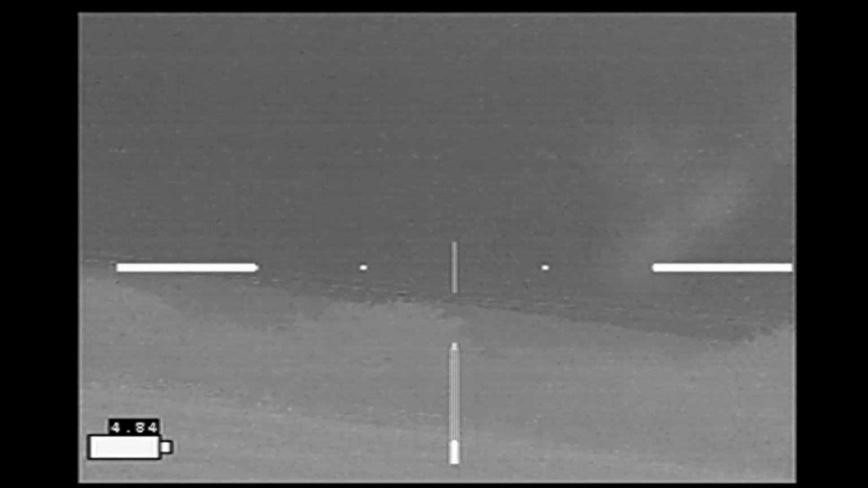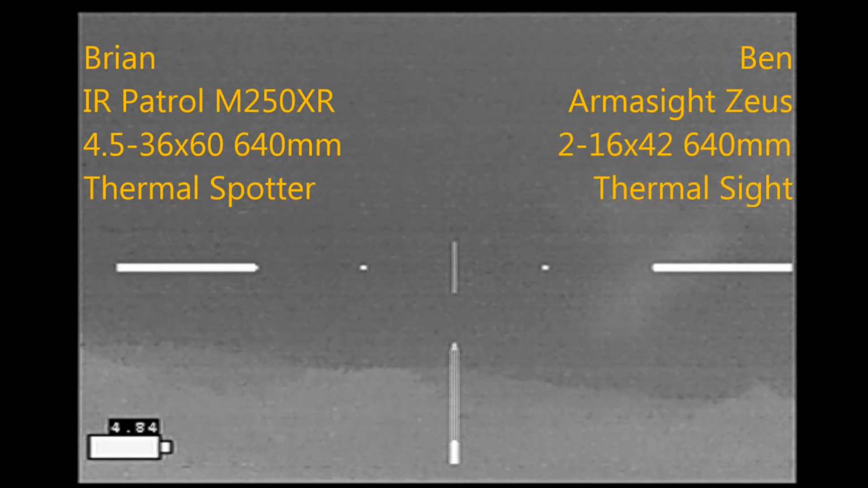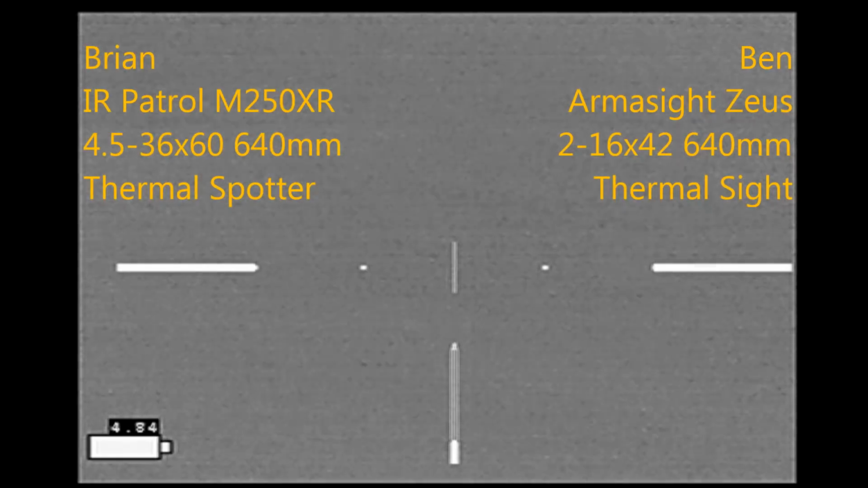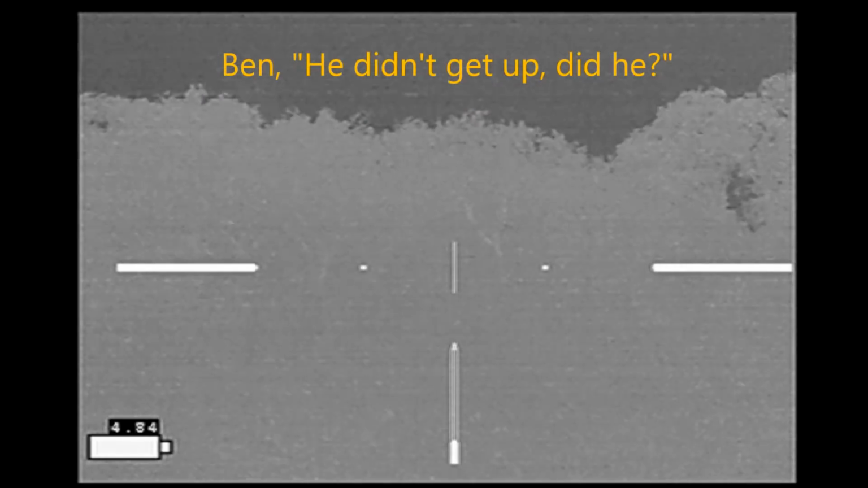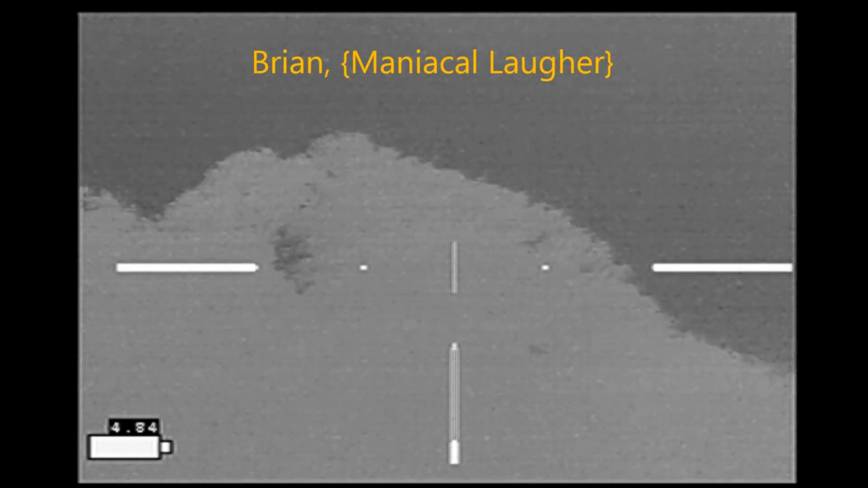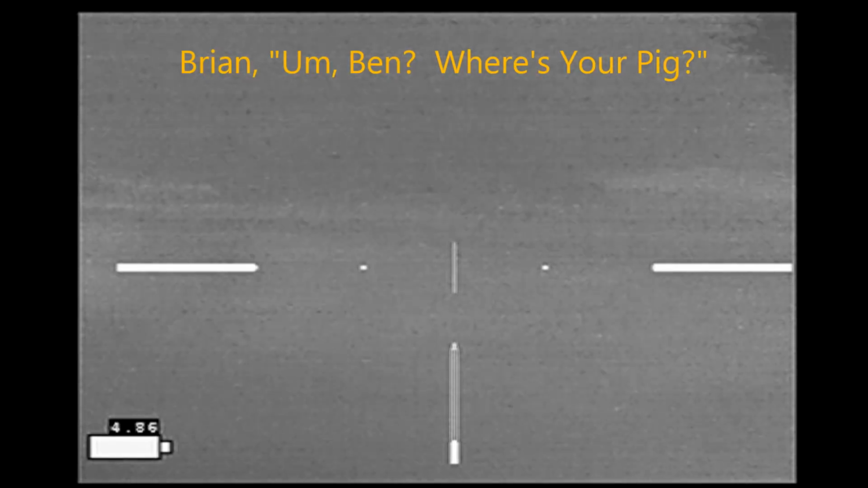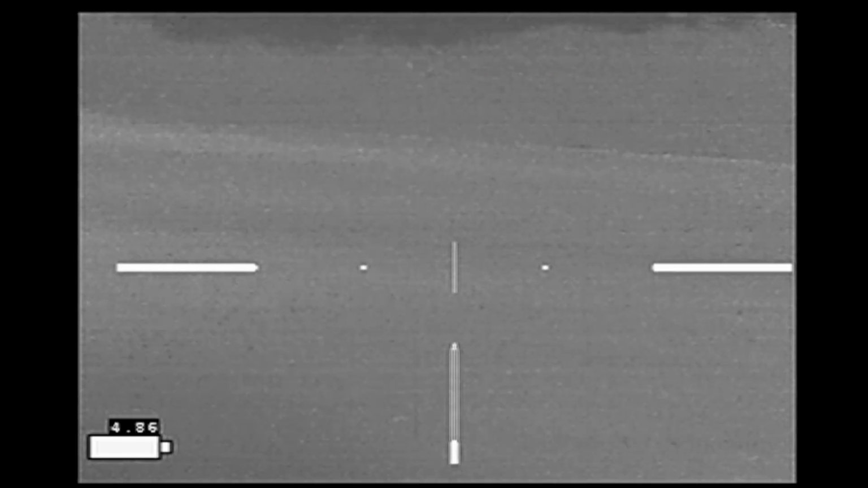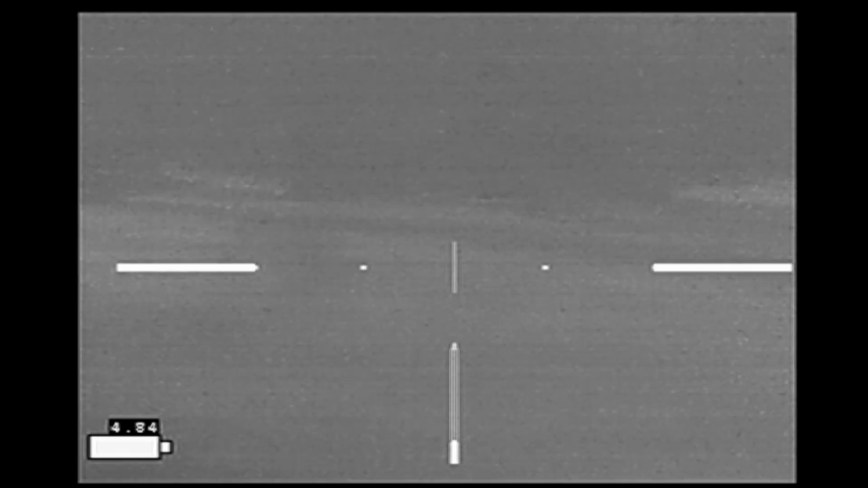So about 10 minutes later, Ben and I are scanning both the fields still with our handheld units. My rifle is sitting on the shooting sticks. It's still recording. Ben says, "Ben, where's your pig? Where's your pig?" So now I'm scanning for the pig with my rifle. Ben spots it.